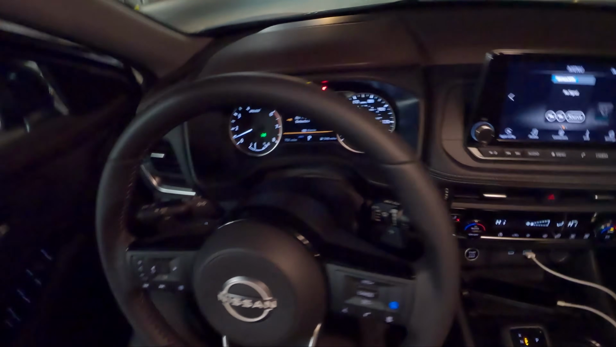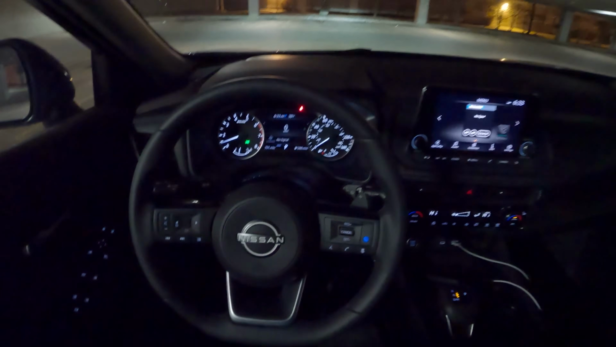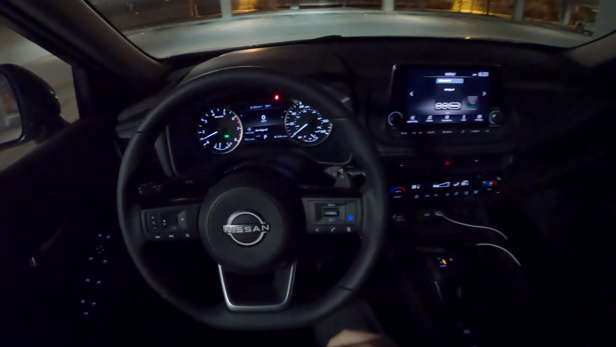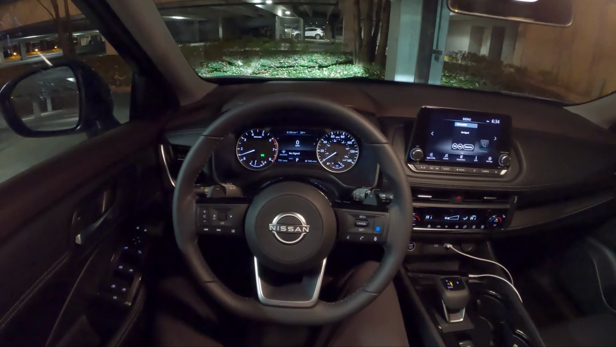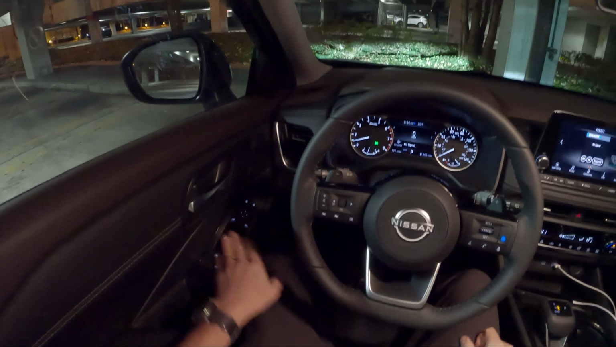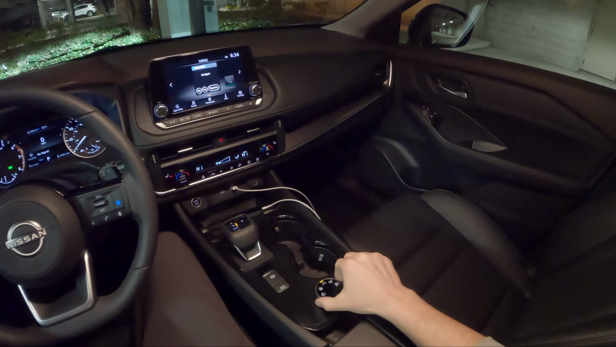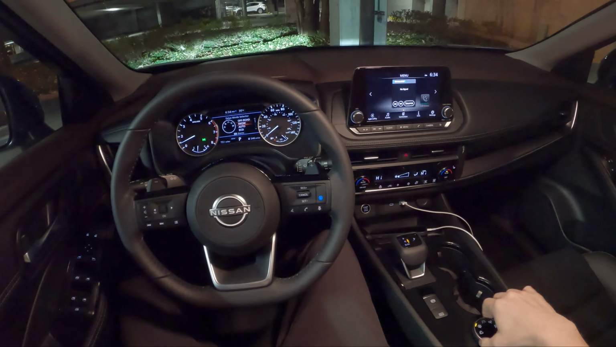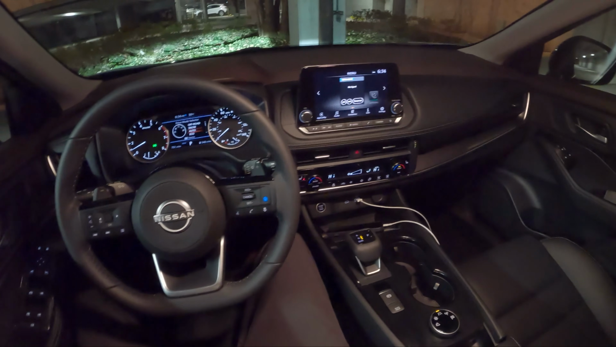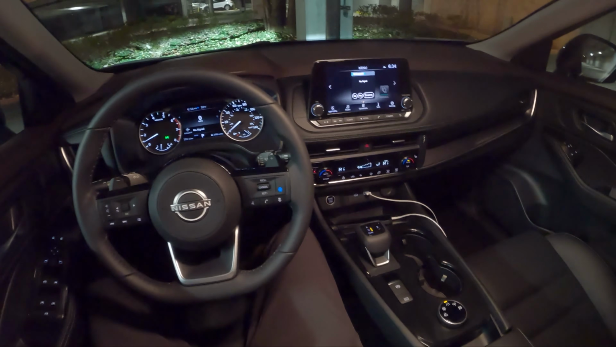One thing I do like about this Midnight Edition is that we get analog gauges. They're just so much easier to read and simpler than the digital gauge display that Nissan has these days. Very easy to use steering wheel controls, lots of physical buttons. Love the way these interiors are laid out. Easy drive mode selector down here. You have options between sport, eco, auto, snow, and off-road drive modes. Of course, this being all-wheel drive, you do have a bit of off-road and winter capability with this Nissan Rogue.